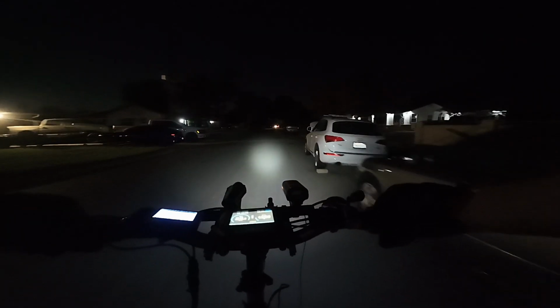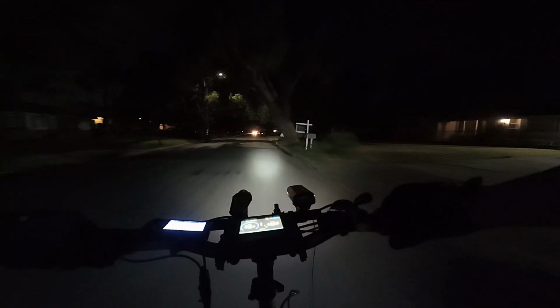Of course, I also got to be careful because it's 1 in the morning in San Bernardino on a technically Sunday night or Sunday morning, so there's still people out around partying and getting drunk on the way home. Need to watch out for. If you know, you know.